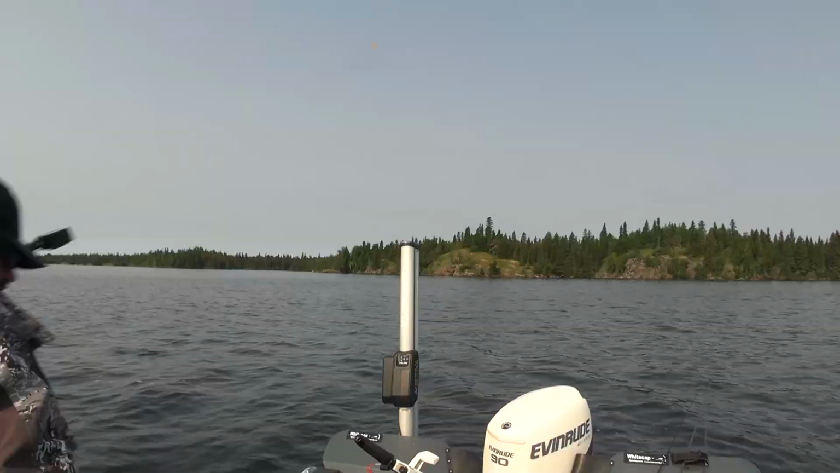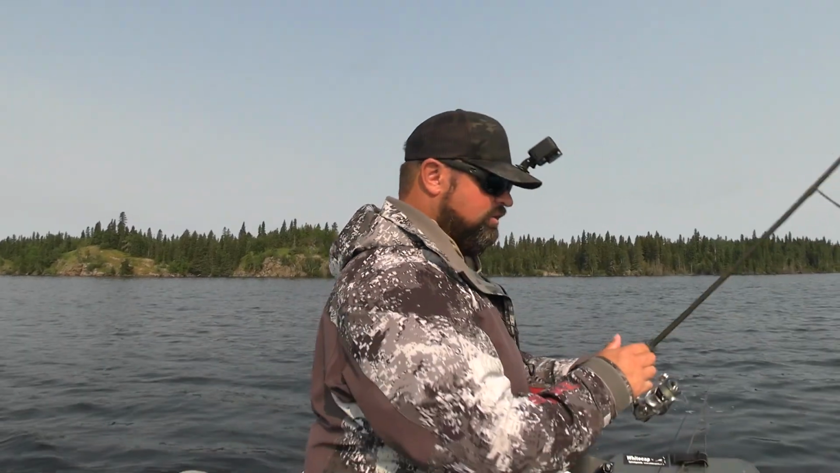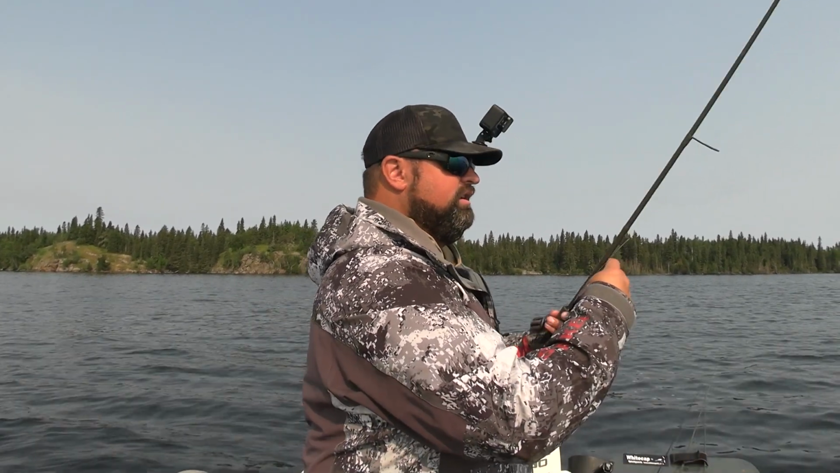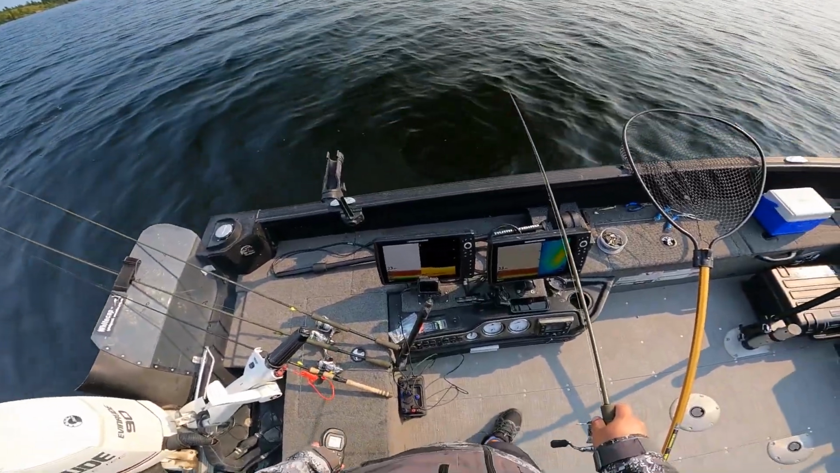See ya. I love down imaging. Down imaging is so good. I think with it being this light, I'm actually gonna go to a 1/4 ounce jig here right now, with there not being much wind and them being a little bit more suspended. The old jig and a minnow. Oh, this got rattled.